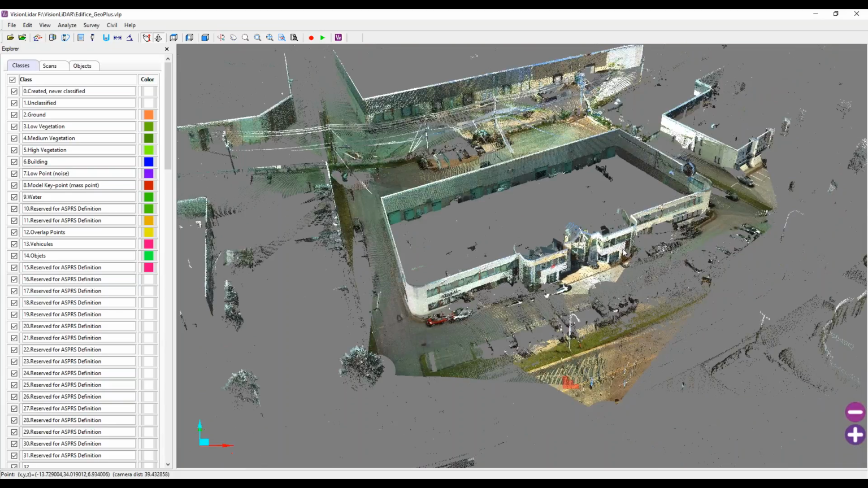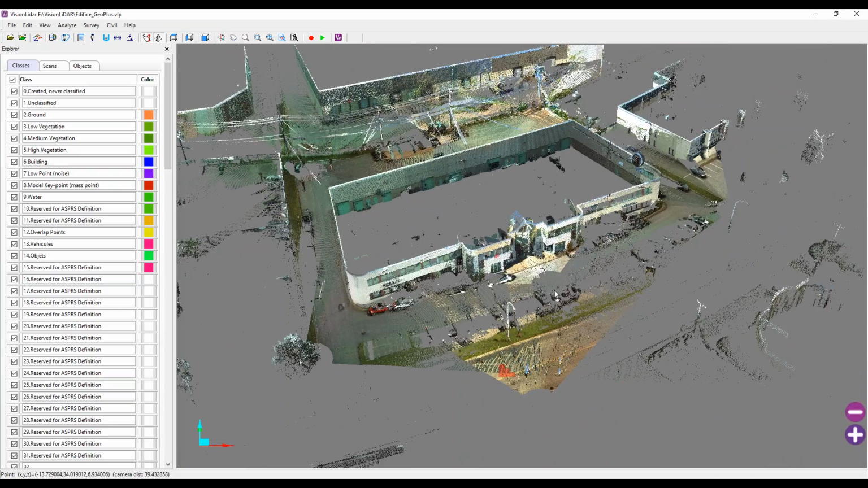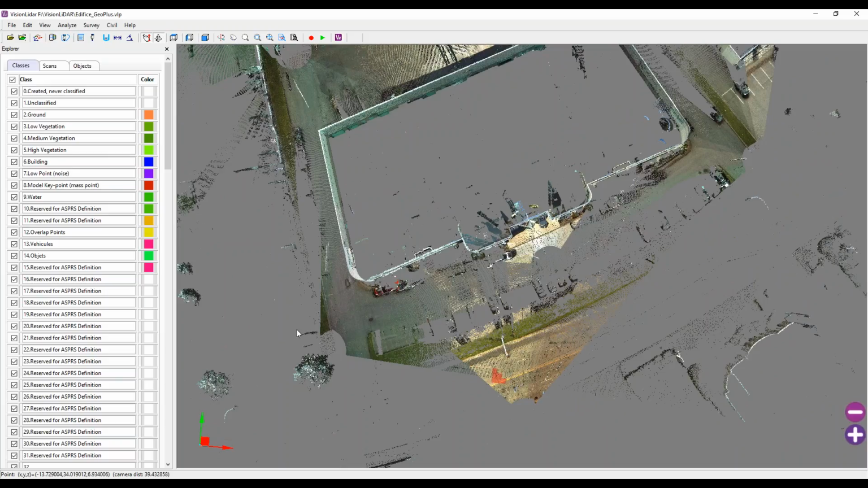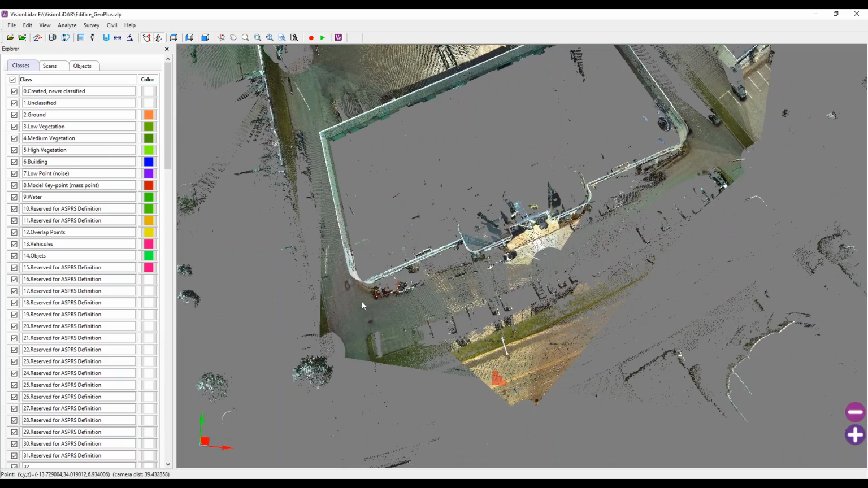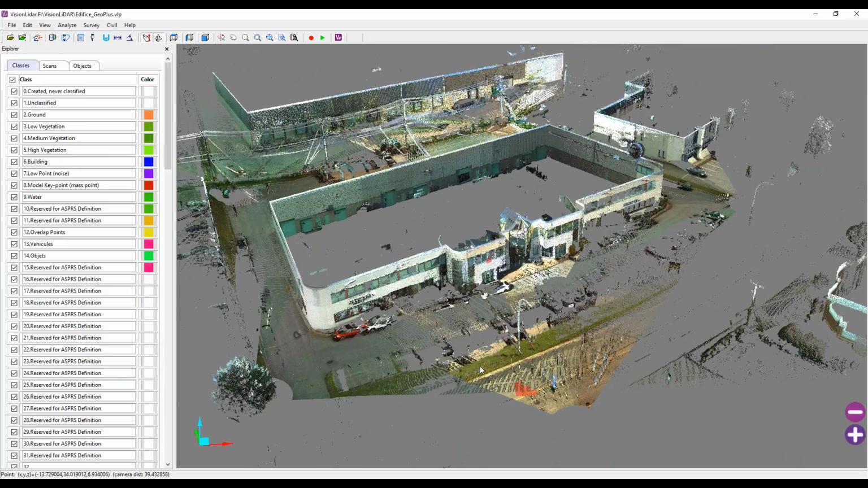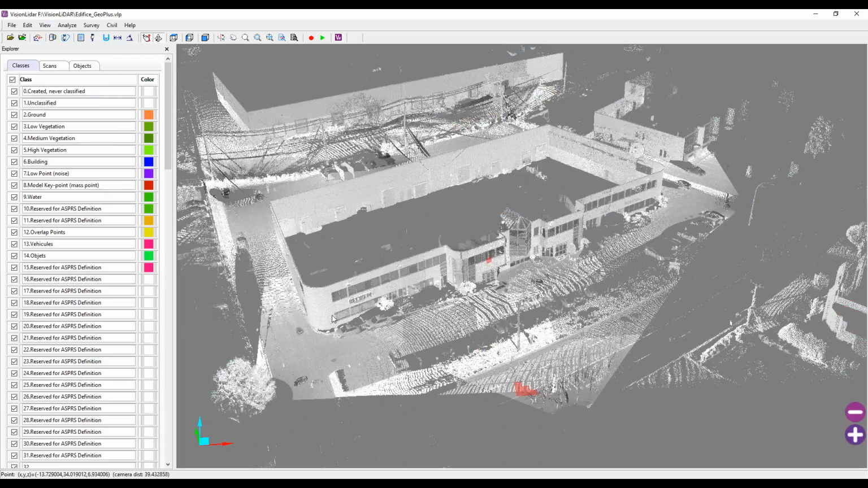Now here we can see this was a terrestrial scan that was done. So we have a few points of scan here that we can see. And how this was done, it took a scan and then took some photos. So the RGB photos were merged into the LiDAR scan. So we're viewing the color by RGB, but we can also view the scan by intensity.